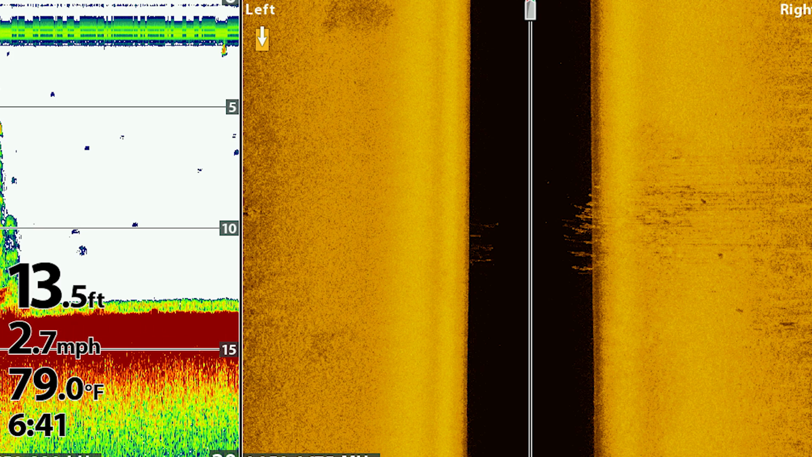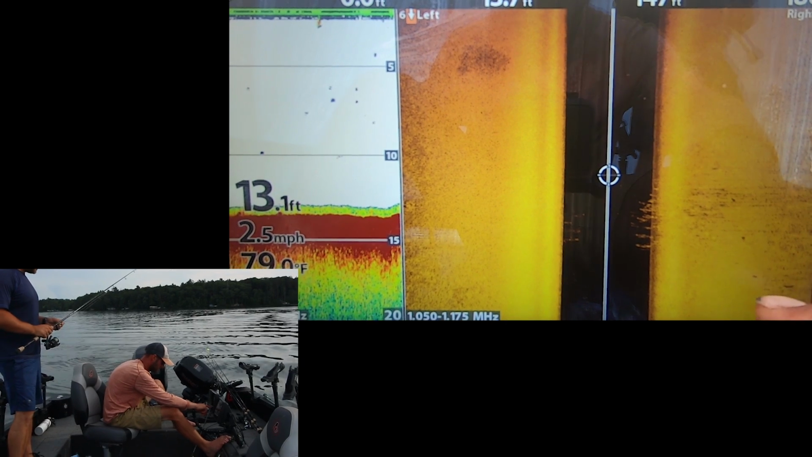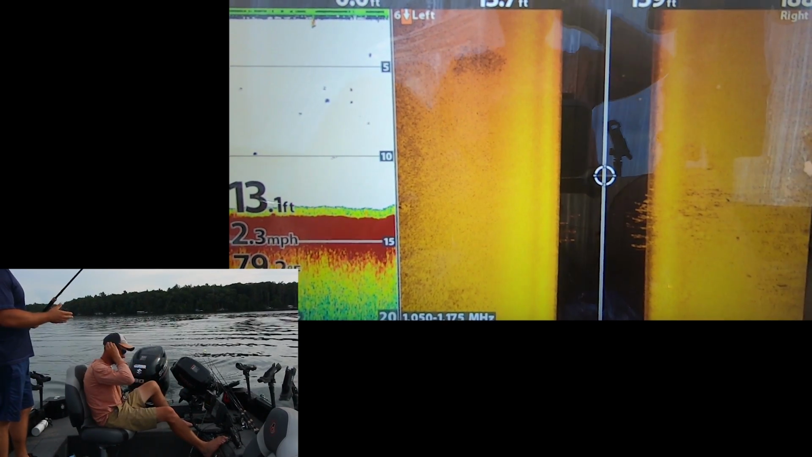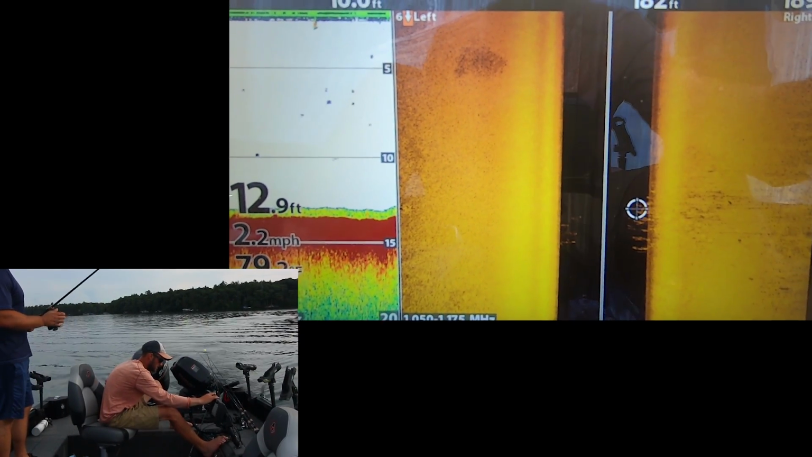So you can see here, I actually ran over some weeds. It's a small patch of weeds because you don't really see a whole lot else. And you can see there's like 1, 2, 3, 4, 5, 6 fish right in there. So we waypointed those fish. I'll scroll in so you can see them here.